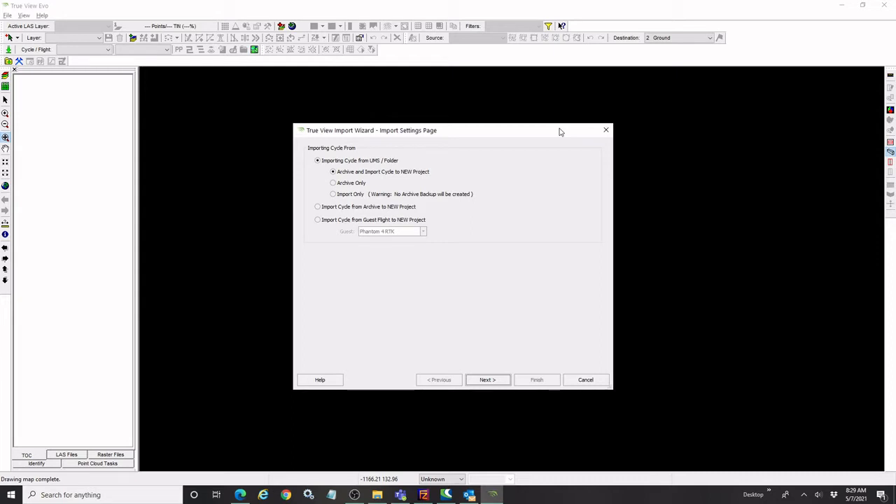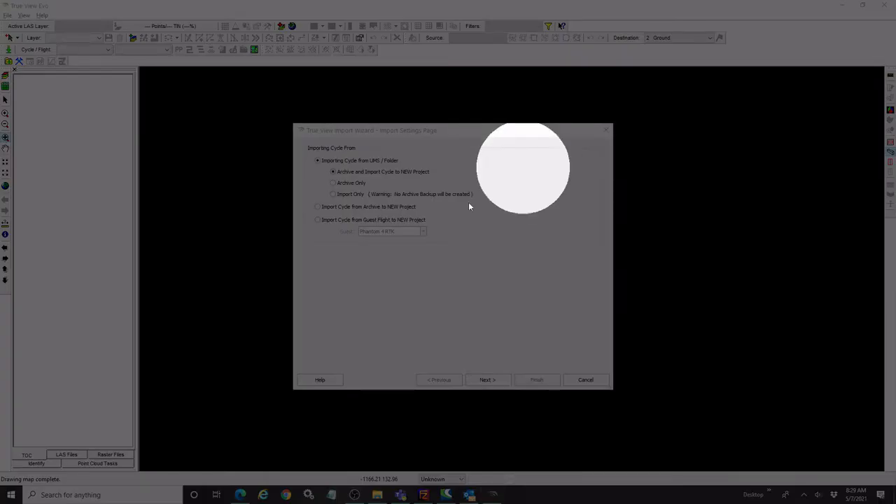Now this is the same import wizard that's used for any TrueView workflow. So obviously if you were using a TrueView 3DiS sensor, a LiDAR camera sensor, there would be a slightly different set of options that we would choose here because we are working with a guest sensor, the Phantom 4 RTK in this case. We're going to import the cycle from guest sensor.